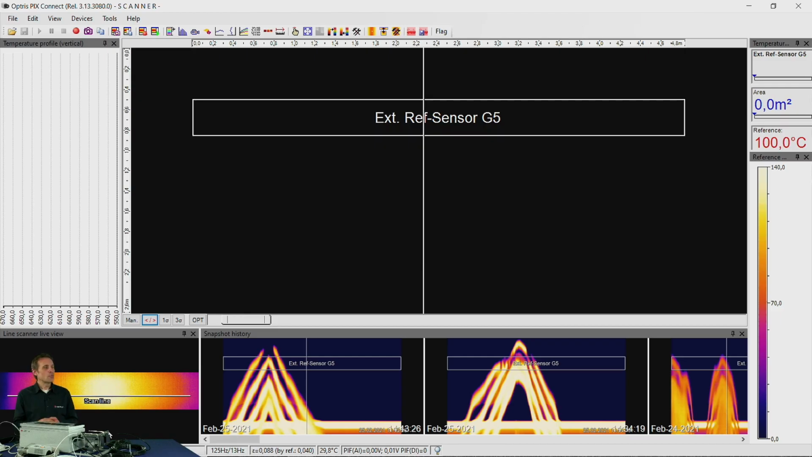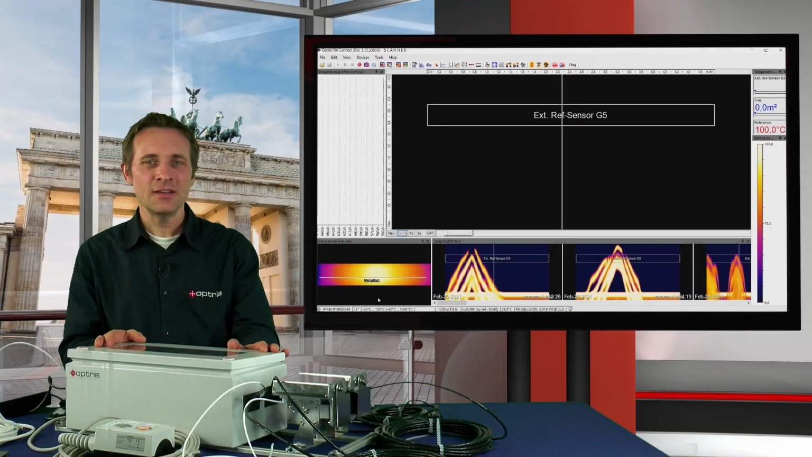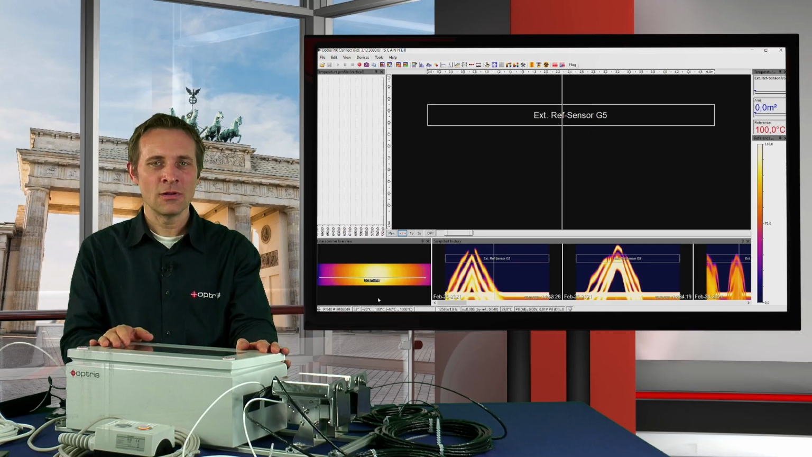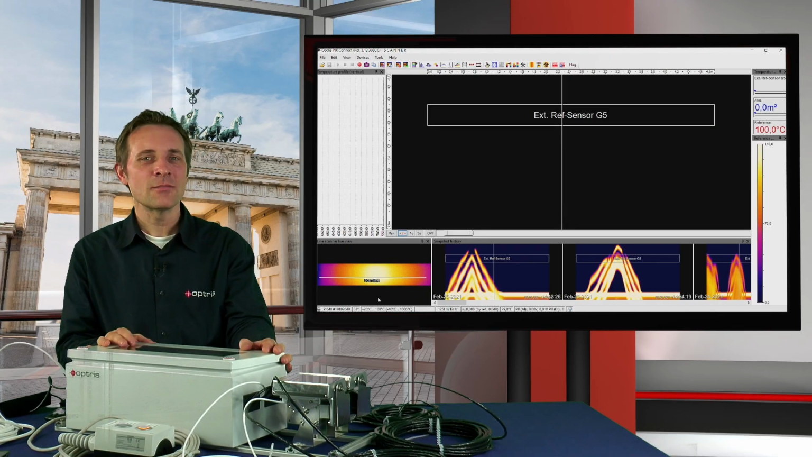That's the way to use our new glass inspection system. You see it's very easy. It's a plug-and-play system, everything is connected, and you have the ready layouts inside the Pix Connect software. So you can start immediately for a demonstration in your office, at your customer visit, and also at the process to scan on the glass sheets at the customer process.